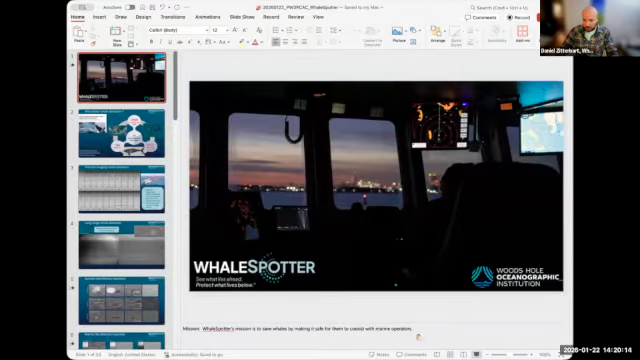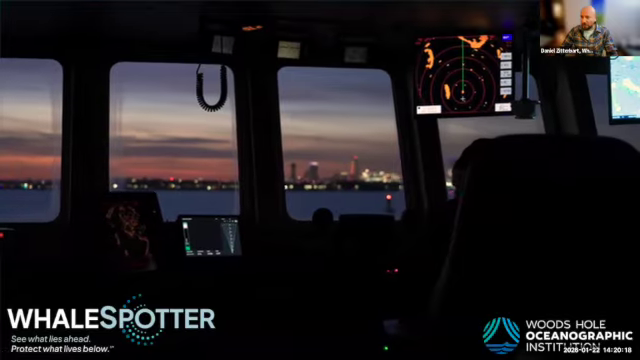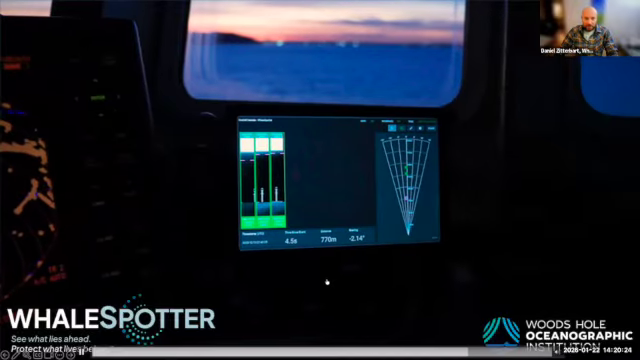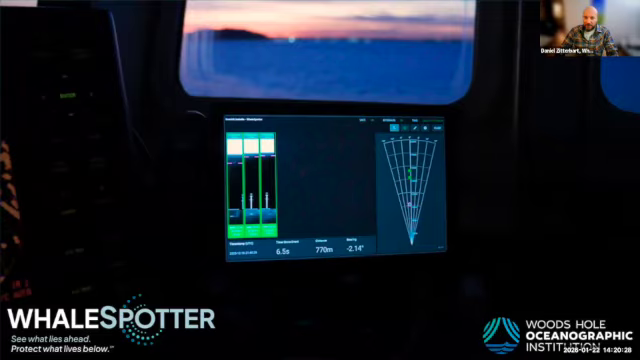Let me start with sharing my screen. Okay. So WhaleSpotter, as Sean said, provides captains with information of whales along their track early enough ahead in time so they can take evasive action.